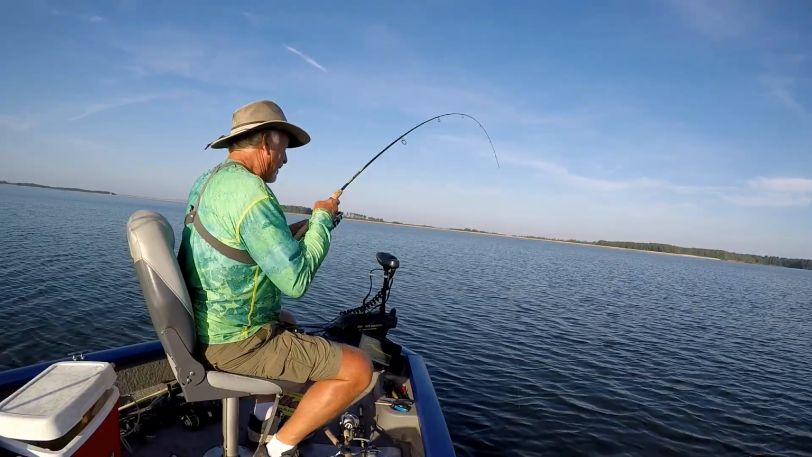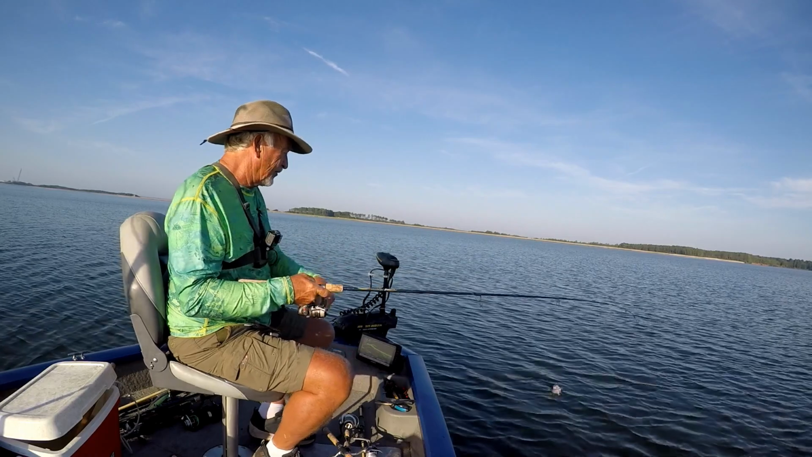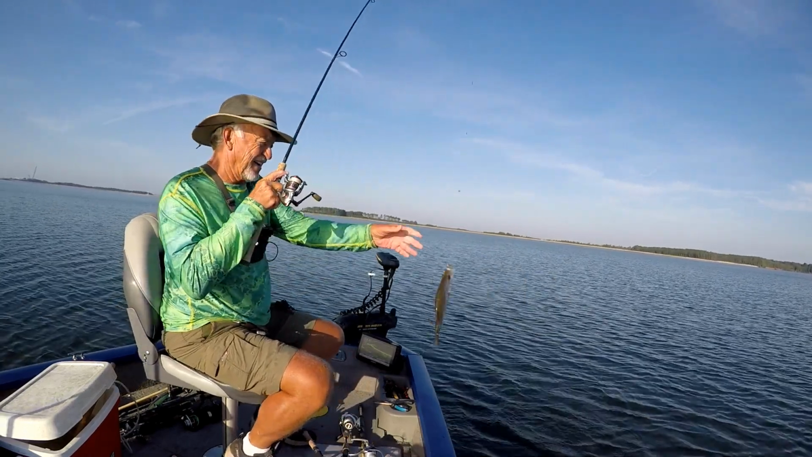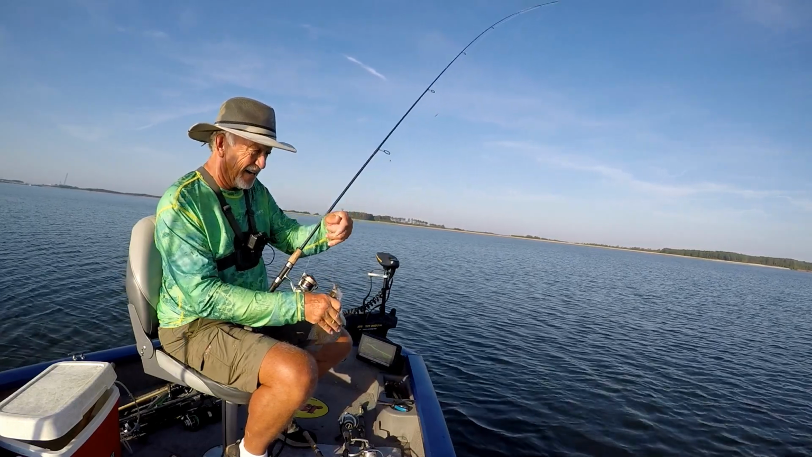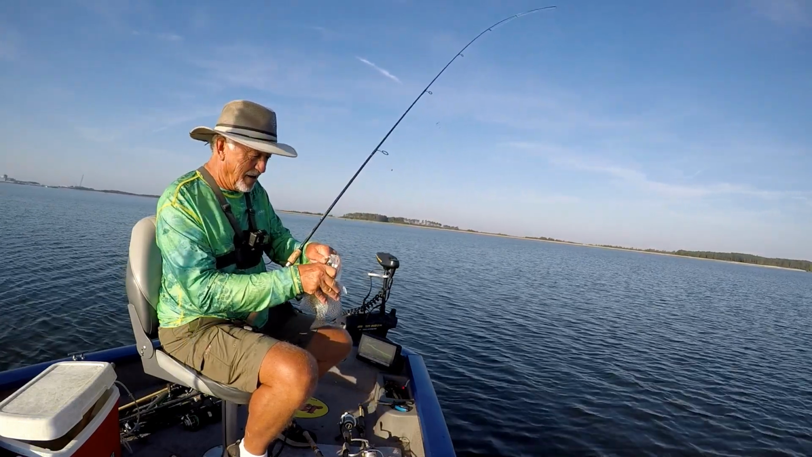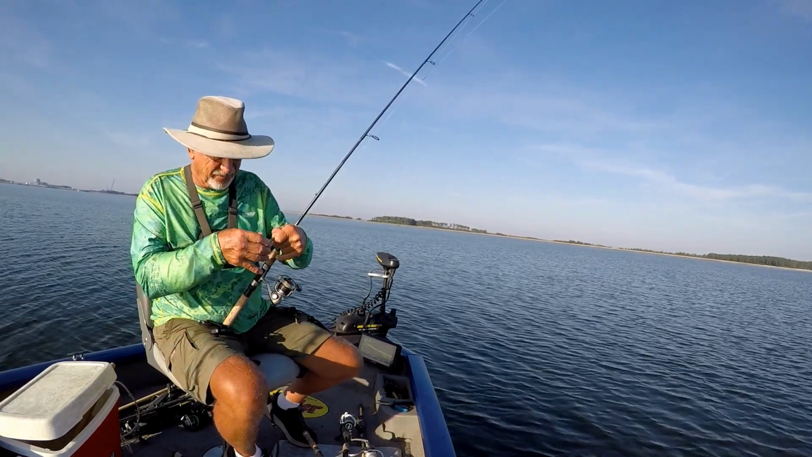But it could be, by gosh, they're crappies. I believe one done hit the jig. Them's crappies. Hey, them's crappies in there. They ain't big though, them little. Look at that. As soon as I threw the jig out, I get a bite. I don't know what it is about these fish. They do not want minnows.